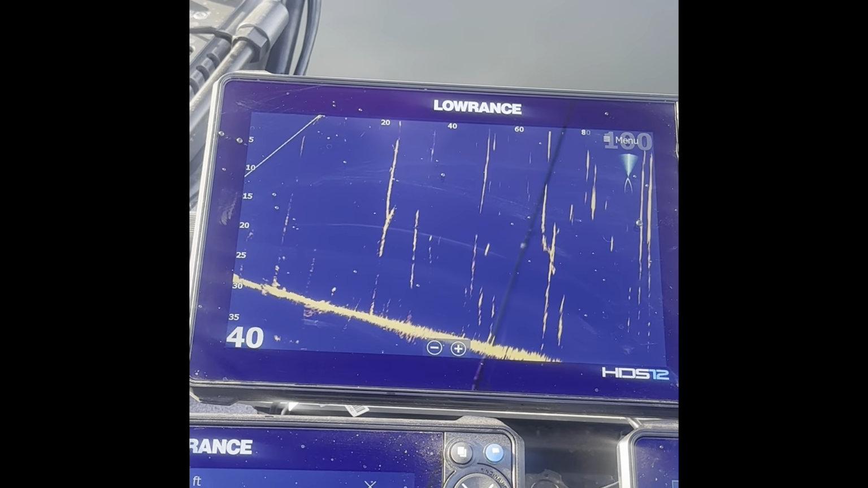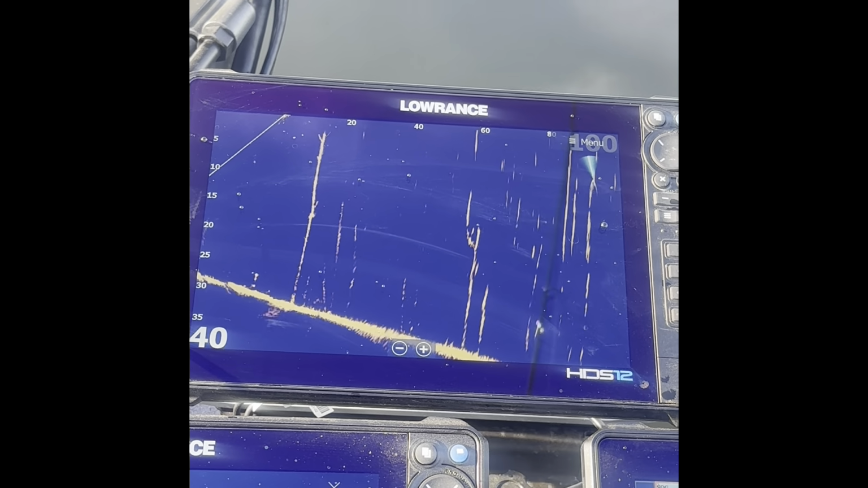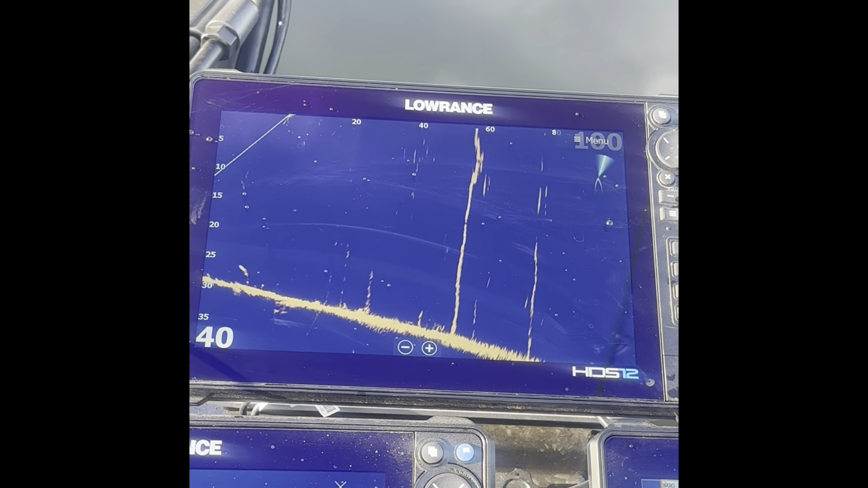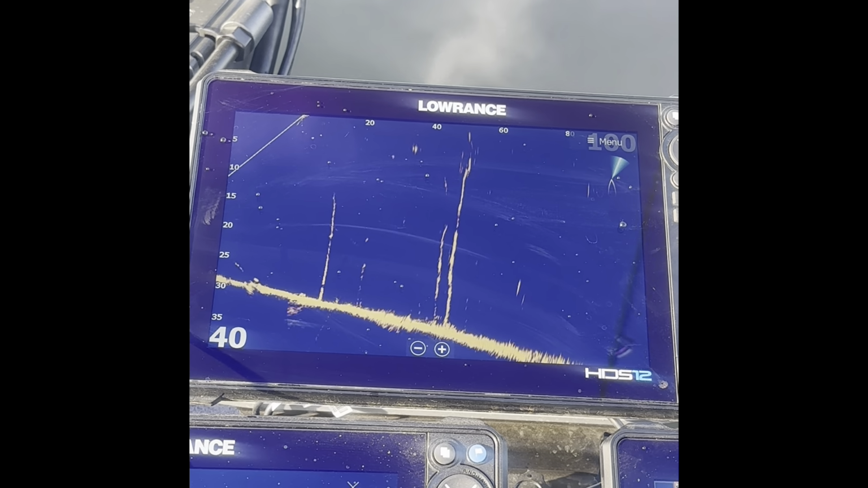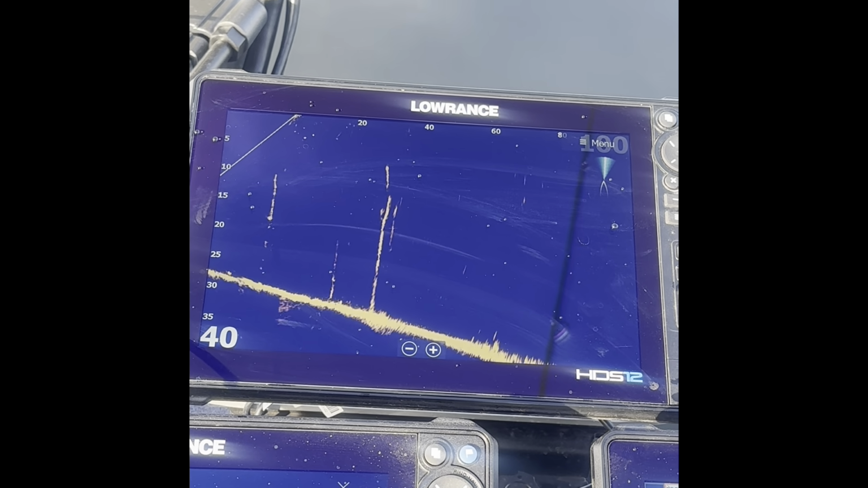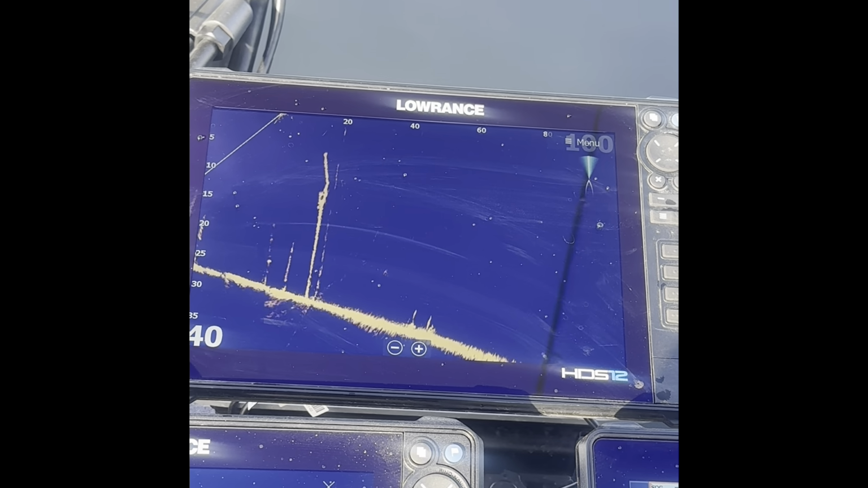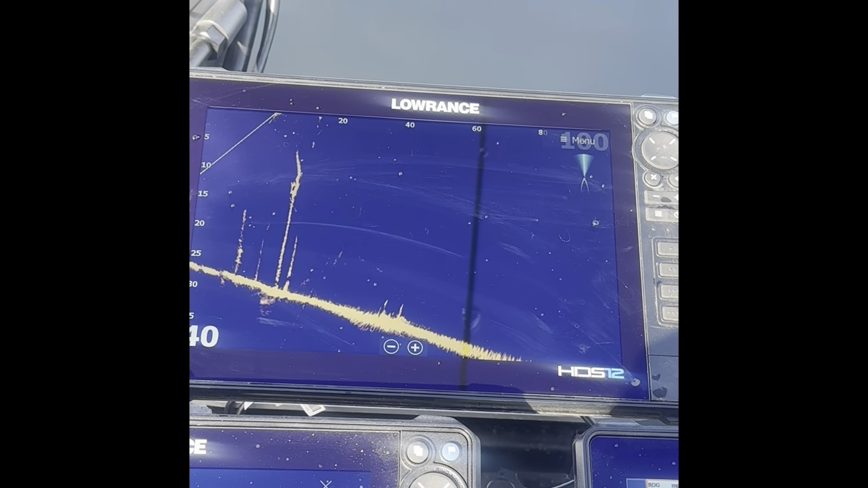Oh, it's a stump or tree, whatever you want to call that. This is all standing timber. So what it seems like is they get on the edge of that standing timber, these fish. They're not necessarily setting up in the timber when they're actively feeding. It seems like they're kind of roaming around a little bit more, looking for it.